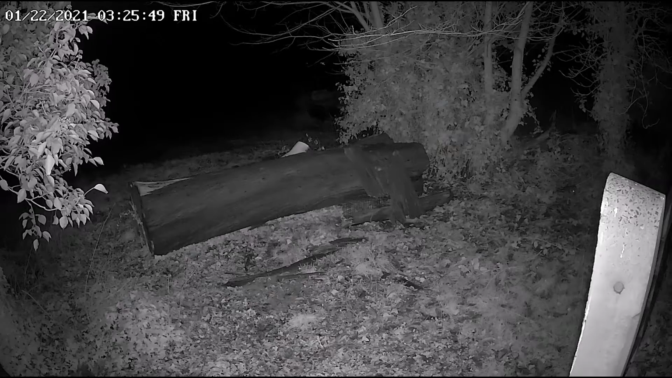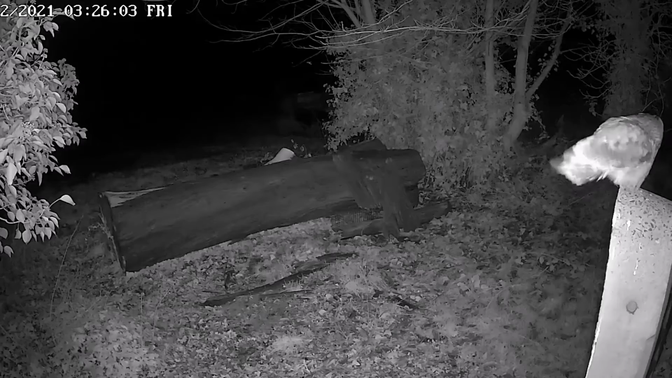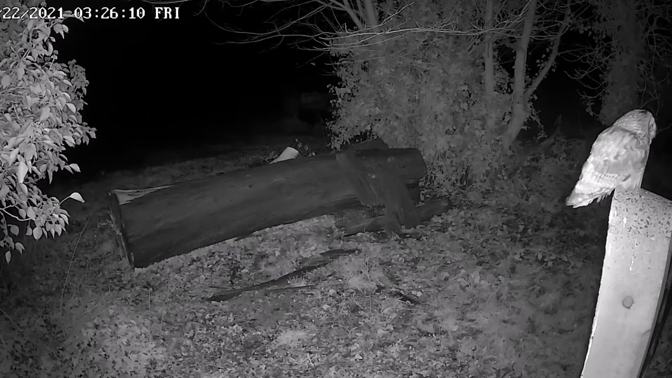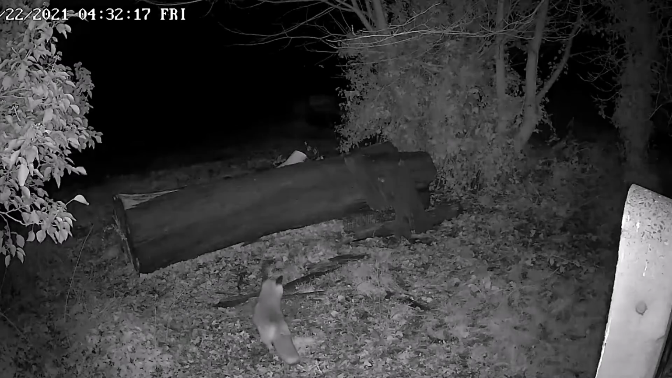You can even see some of the other eyes in the area reflecting from the infrared camera light. I don't think it got it in this instance. It comes back empty-footed, but beautiful birds. We regularly see the long-eareds on the cameras now, especially around our feed stations, because as you'd imagine, they pick up some of the rodents.